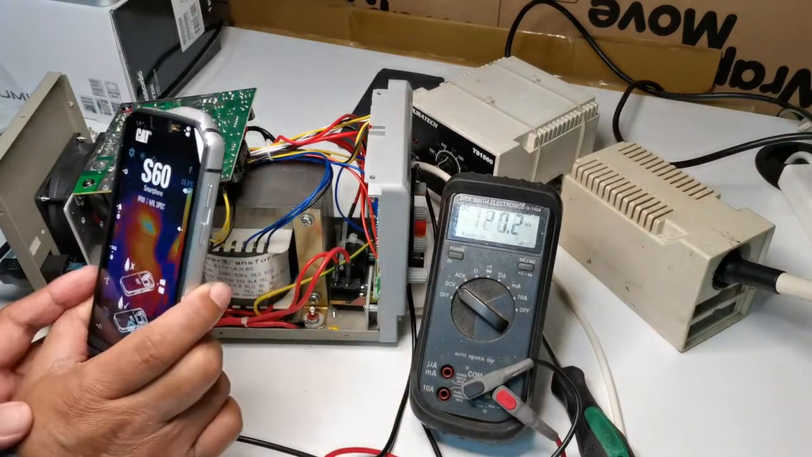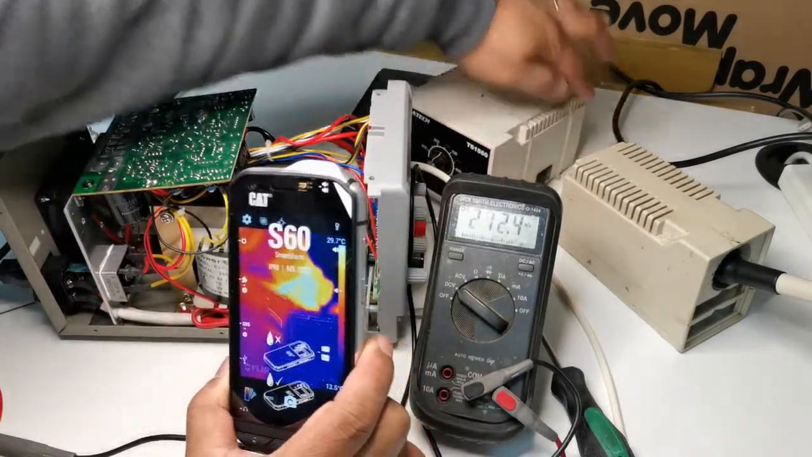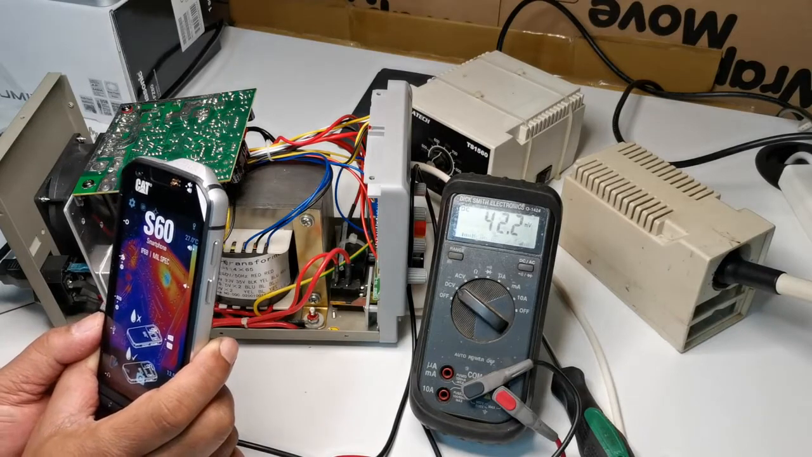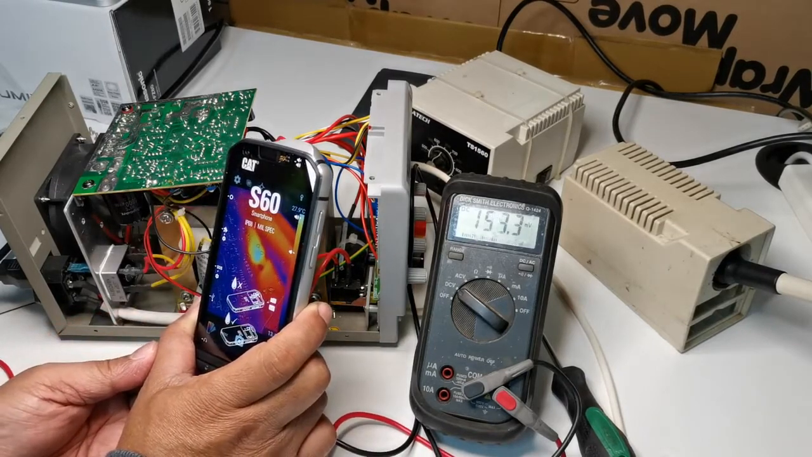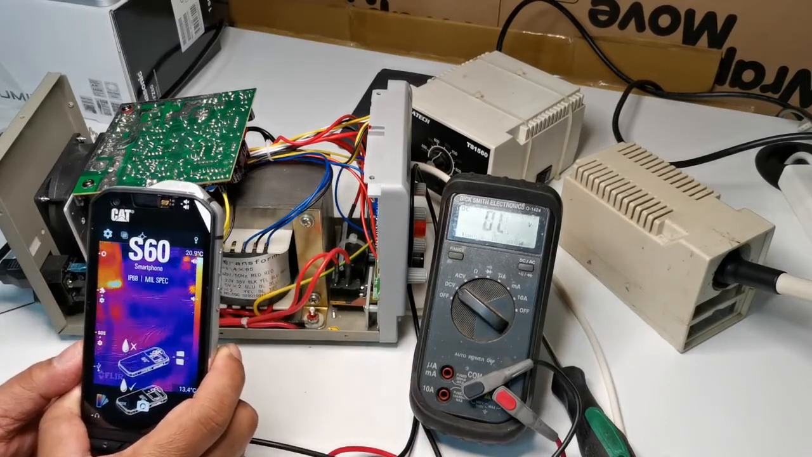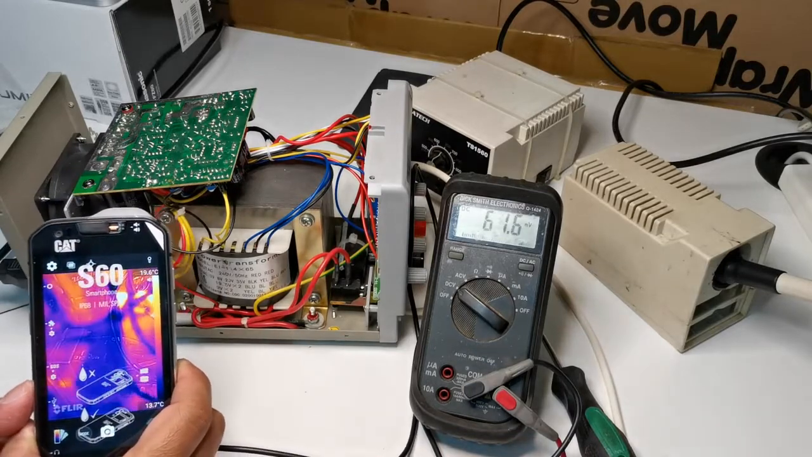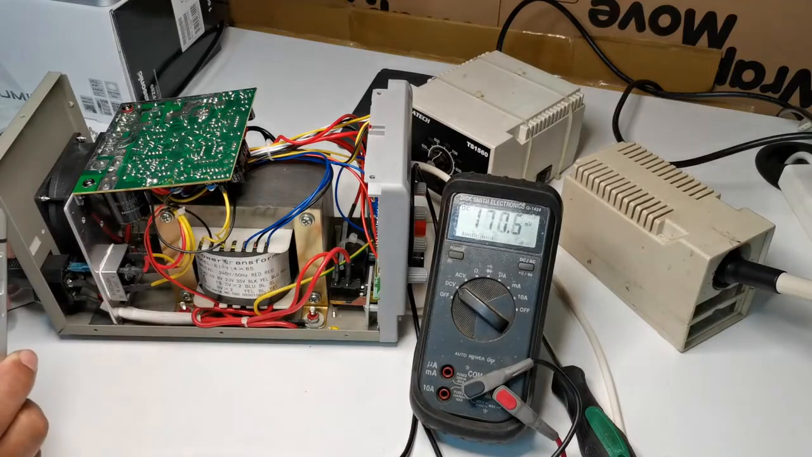Let's check the front panel. We have to turn off this soldering iron because it's interfering with that. 27.8, 28 degrees. Transformer is 20 degrees. The bridge rectifier is roughly at 20 degrees, and the transistor at the back.